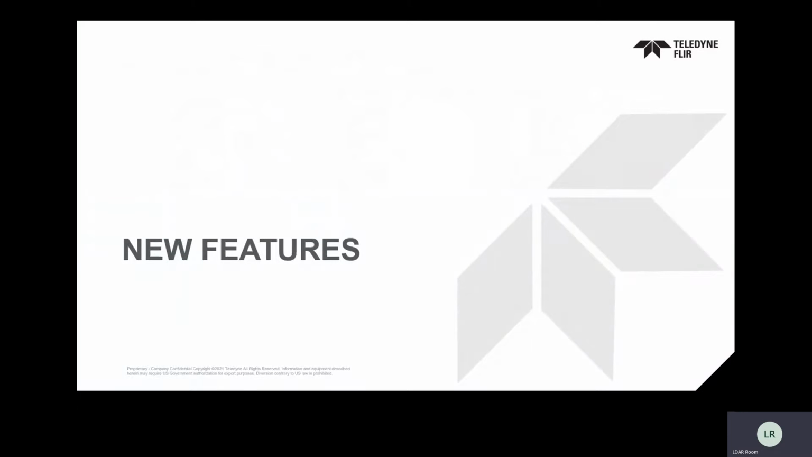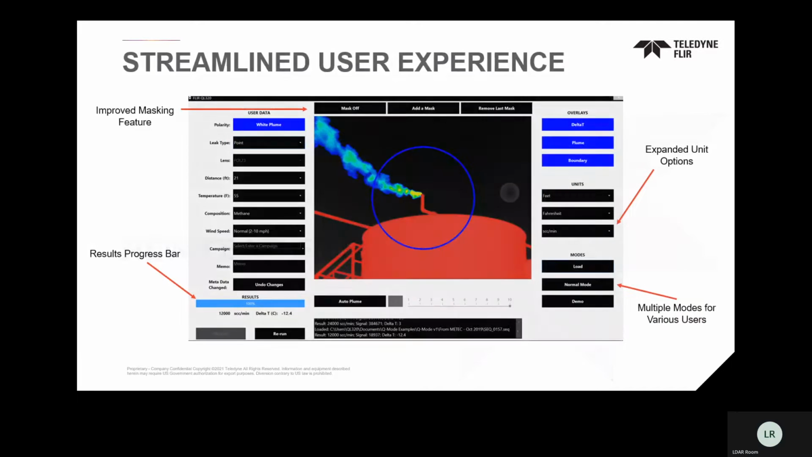But one thing I'm sure a lot of you are here for is to talk a little bit about the new features, some of the advancements that we have. Some of these we may have put in, and some of these we will be looking to embed into the next generation of our quantification solution. As I mentioned, the first thing is the streamlined user experience.